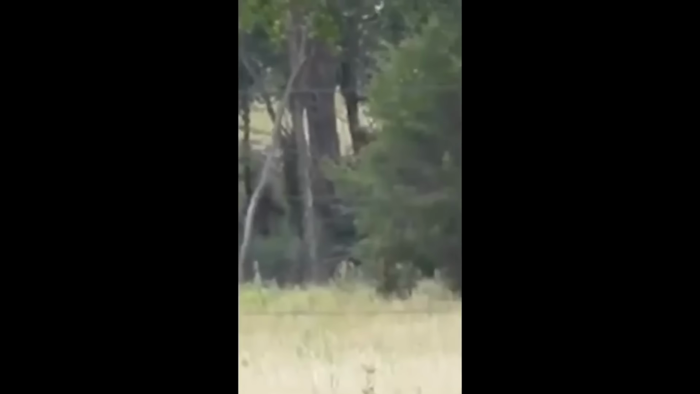This creature doesn't quite match anything they're familiar with. While it might look a bit like a bear, gorilla, or ape, the way it walks and carries itself doesn't resemble any of those animals. The person who uploaded the video, one of the family members, firmly believed that this was an actual sighting of Bigfoot, mainly because of its tall and human-like appearance. What do you think about this mighty creature?